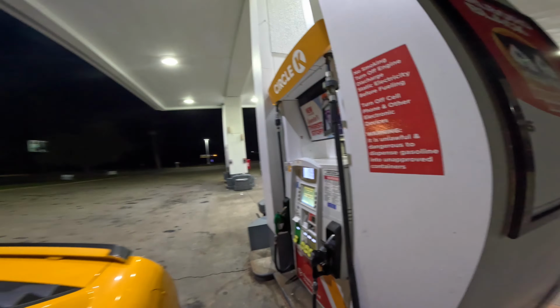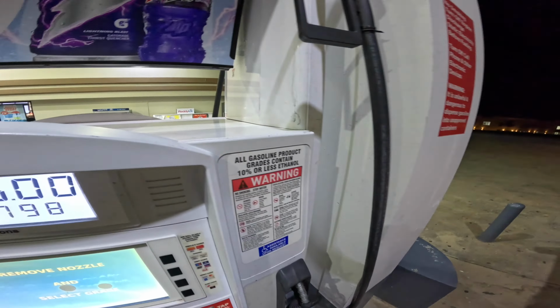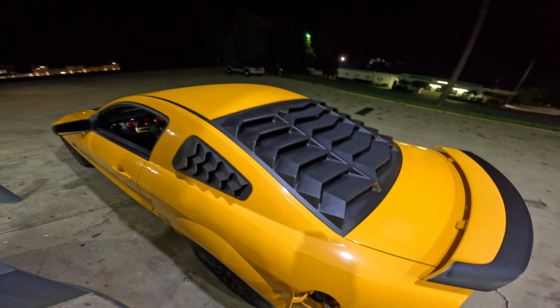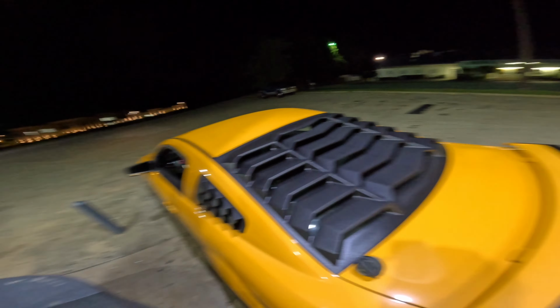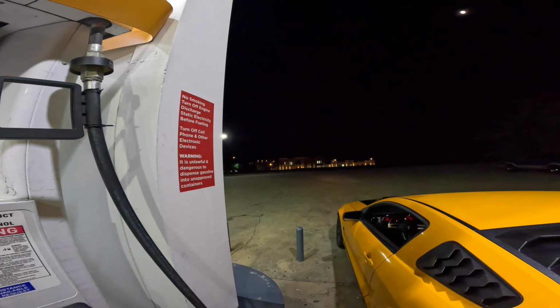Y'all will be able to see the car. Y'all didn't see that. Gonna put that motherfucker in without even opening this shit.